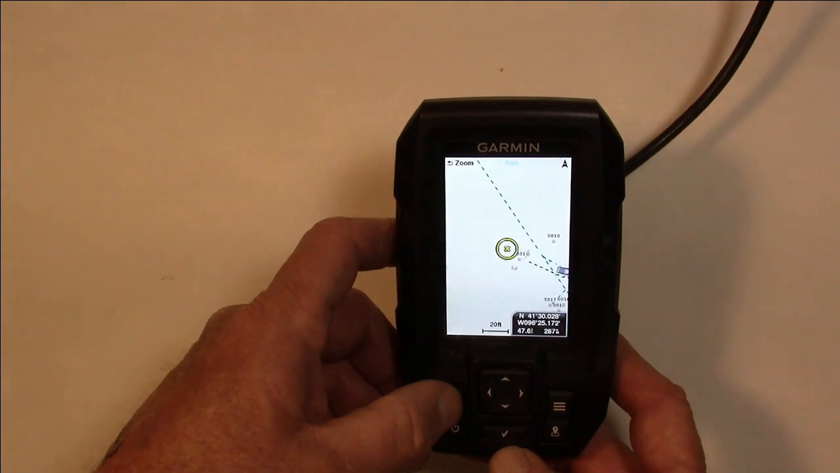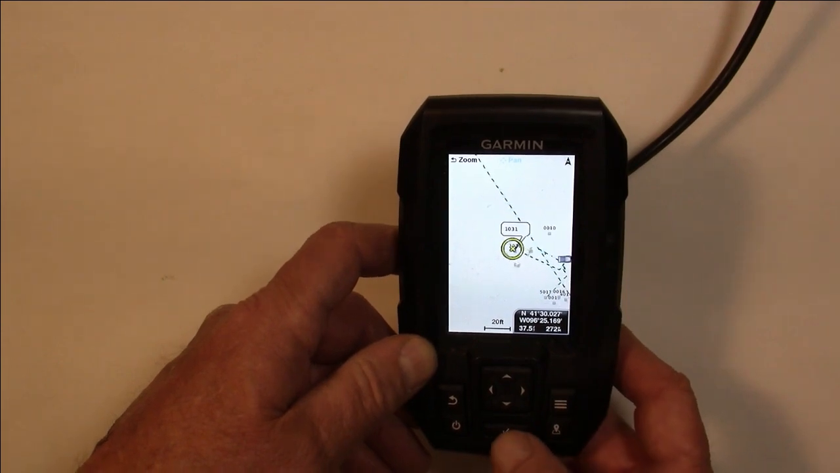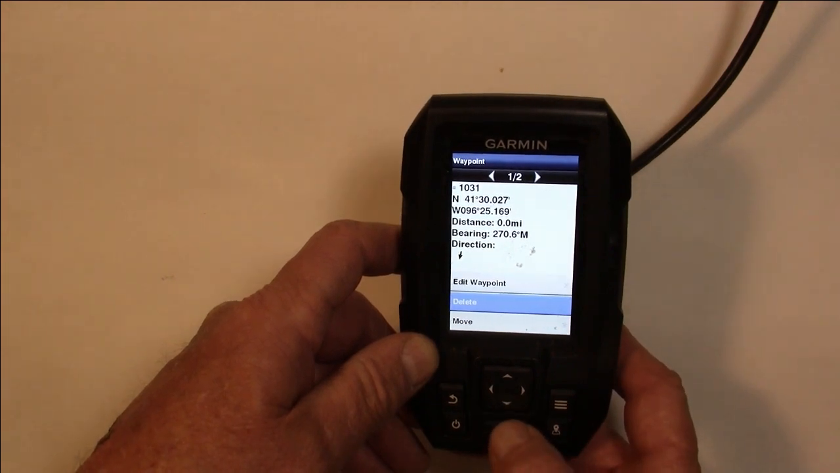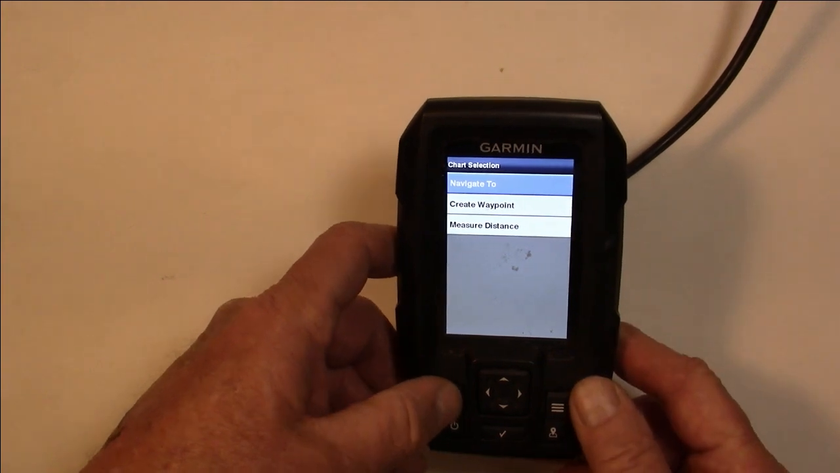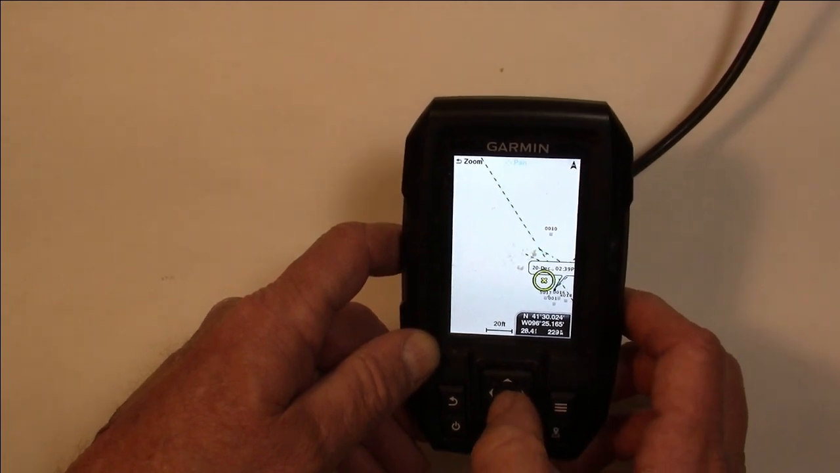Now let's go back to the map. Let's move over here. Here's another one, 1031. Got that one. Click yep. 1031. Click down. Delete. OK. It's gone. And you can just go back to your map. And any of them that you have, we can move down. Here's another one.